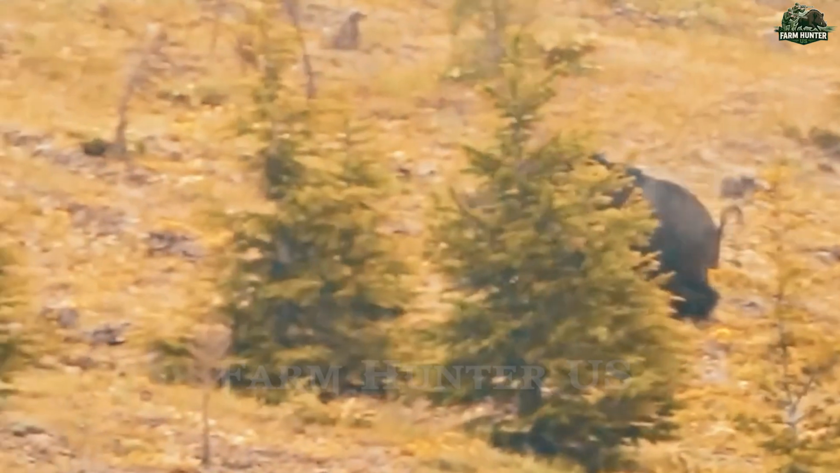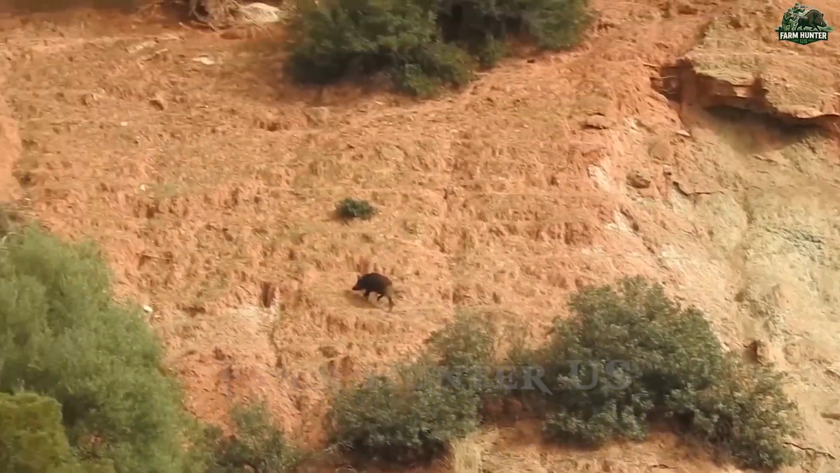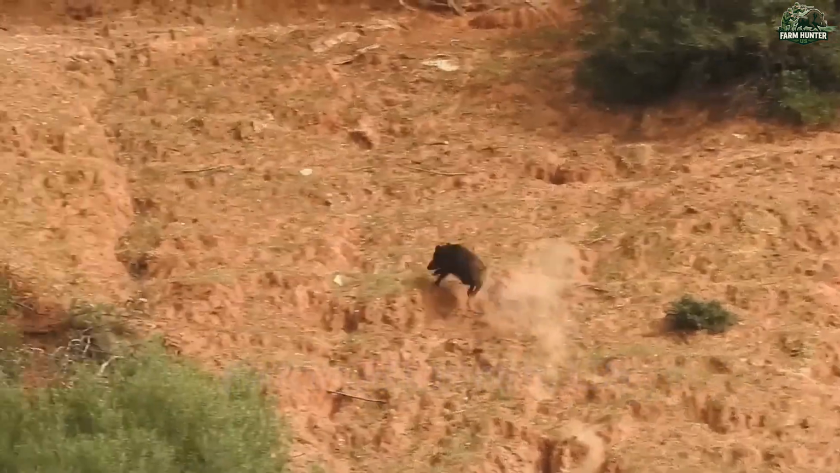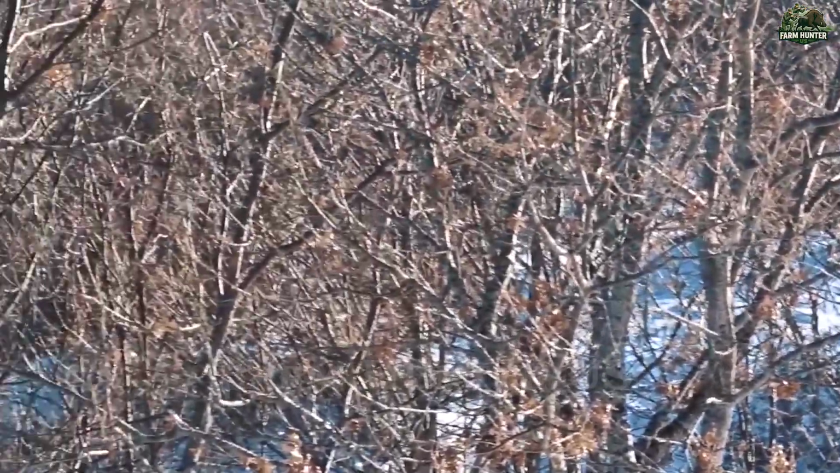Though exhausted, our team knew today was a success. But with Turkey's wild boar population increasing by an estimated 15% annually, this battle is far from over. We'll be back, and so will they.